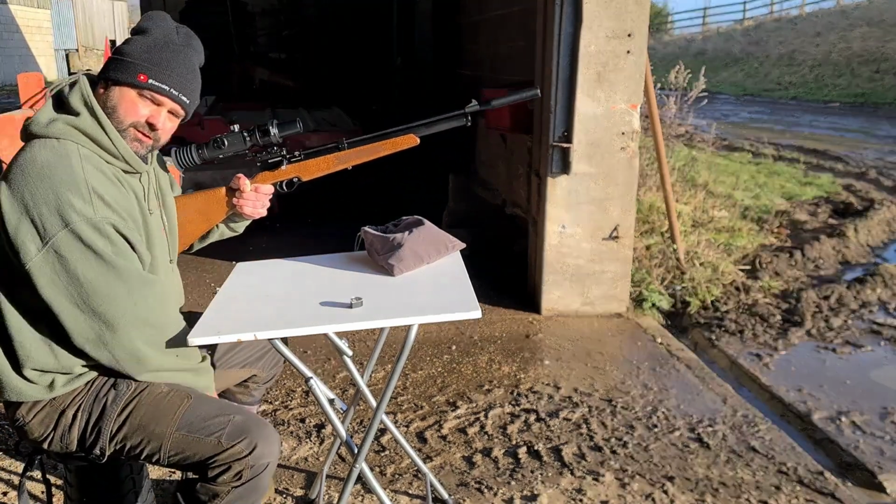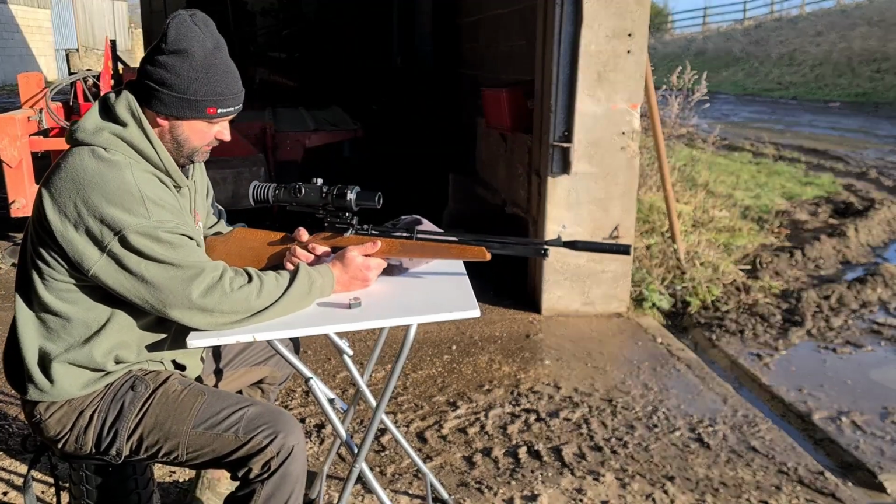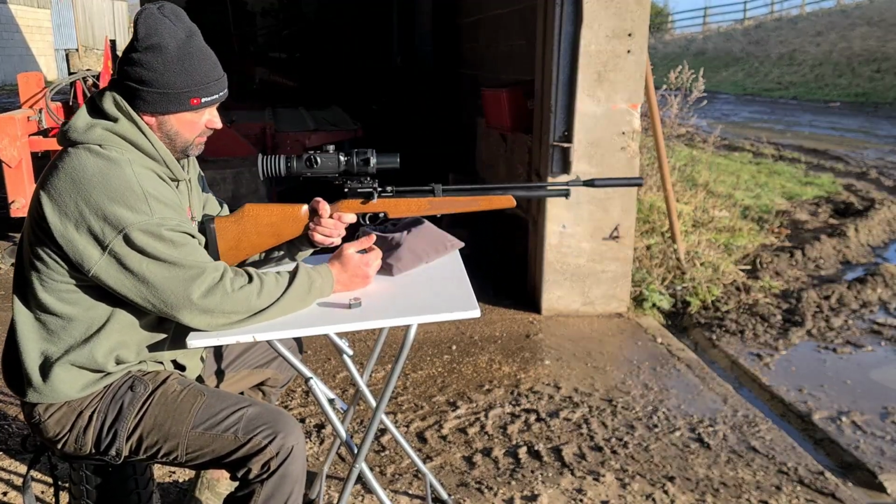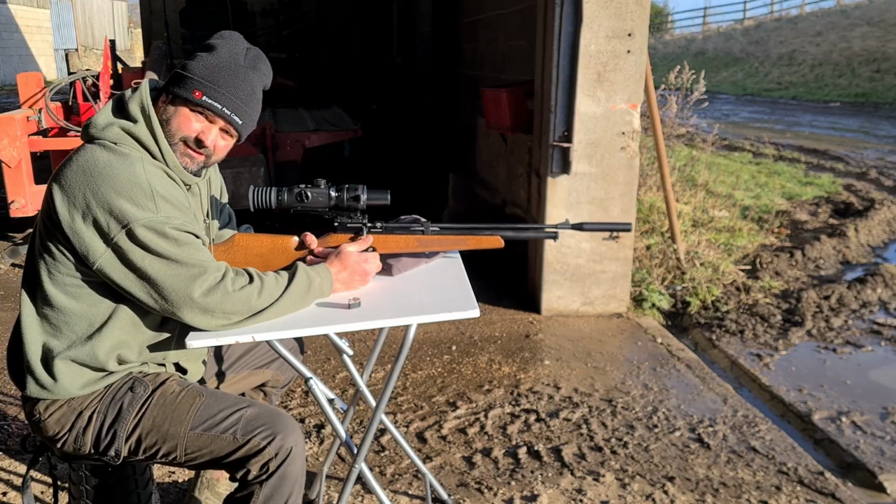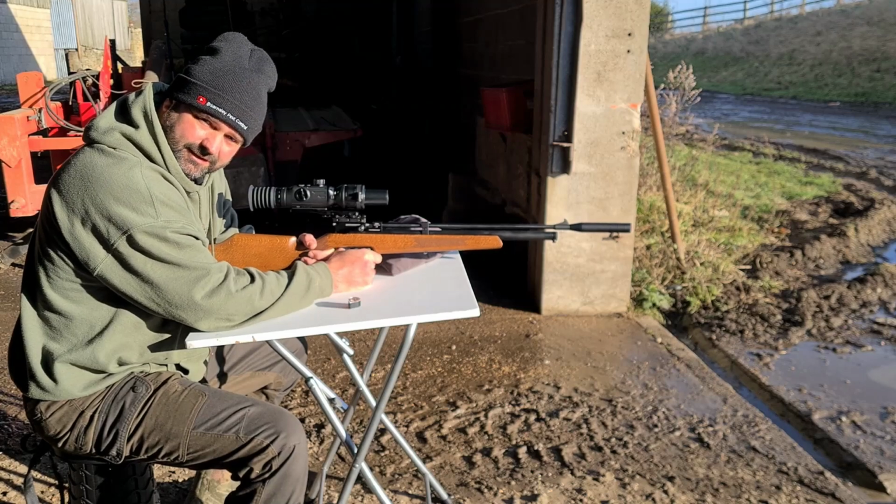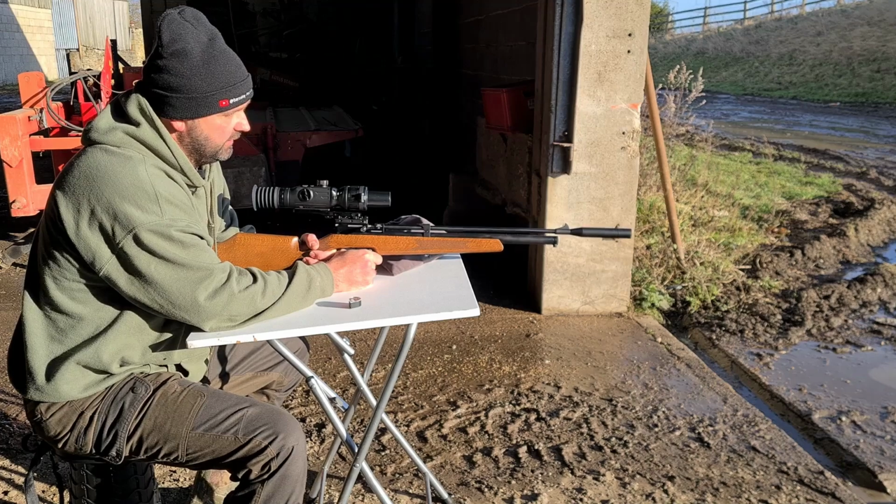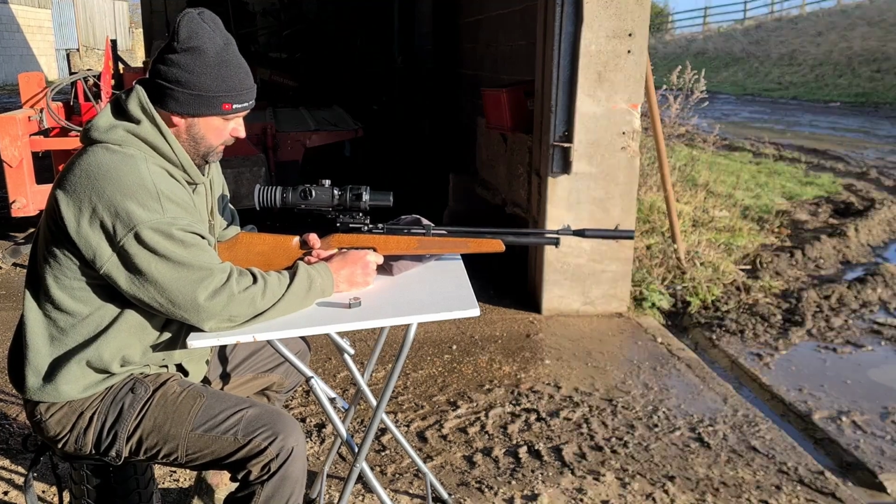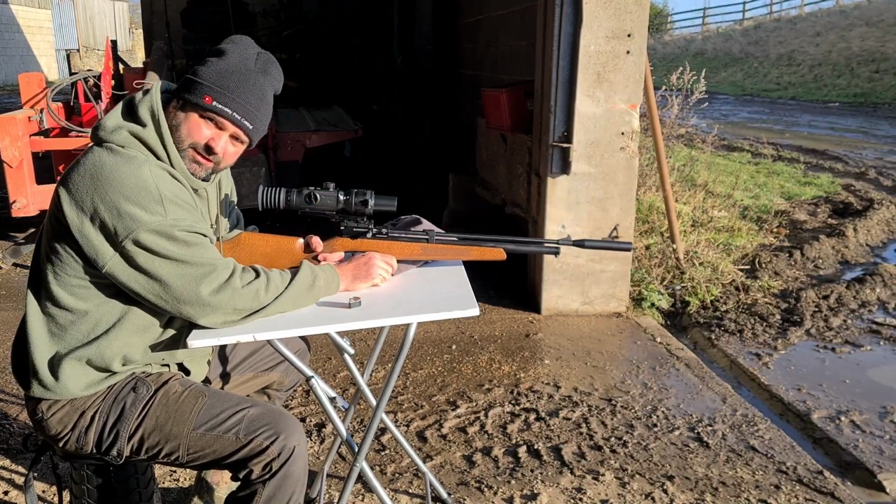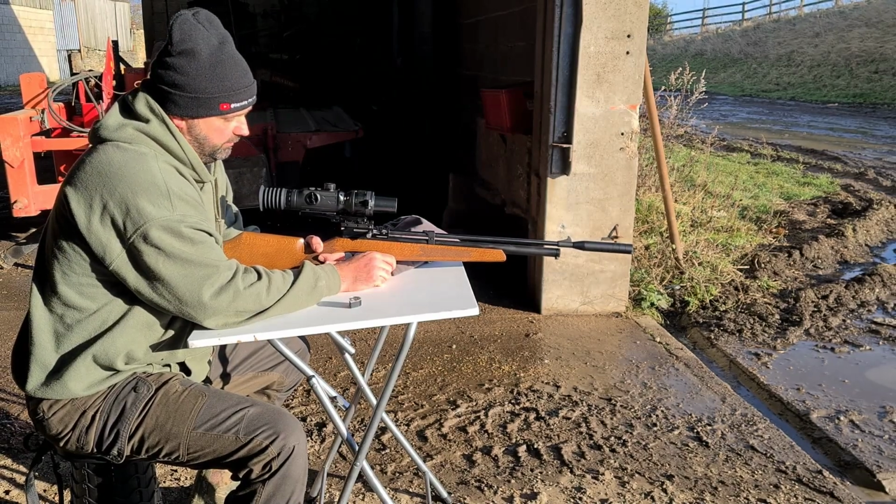Right, guys, what I've done, I've come to the farm for a bit of real life field testing. I've got the target set up there. I've just ranged it with this, and it's 13 point something yards. That's where it's zeroed at, just about 13 and a half, 14 yards. So this is, like I've just said, the MV500 Eagle from One Leaf.